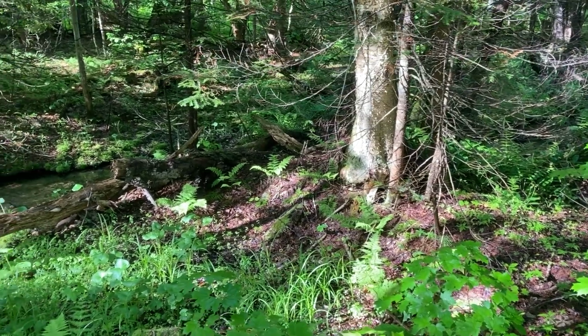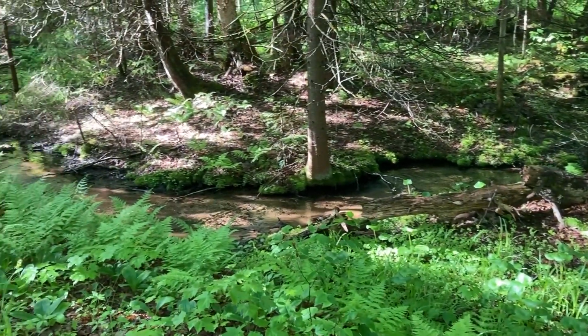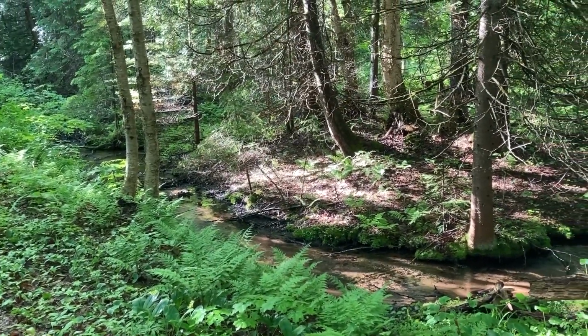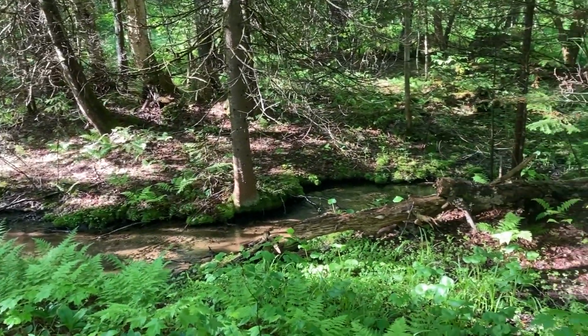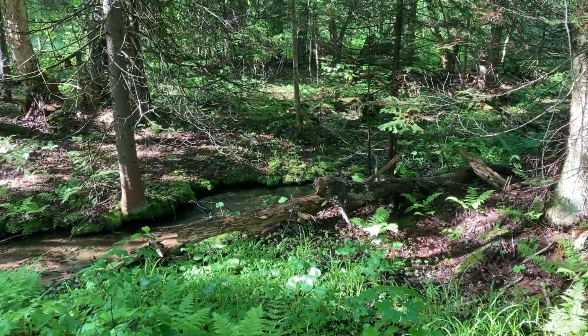I like this little scene a lot. It's got the sun highlighting. It's got a little creek running through it. But because of the little creek, a lot of mosquitoes. They're flying all over the place. Got netting over my face, but they're on my hands and everything, so I'll quick take some pictures and move on.